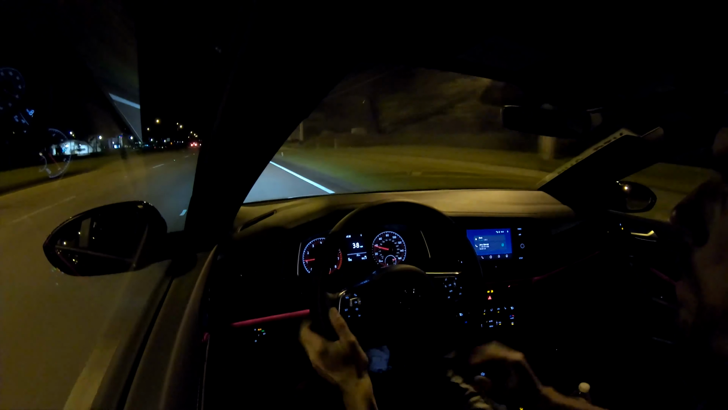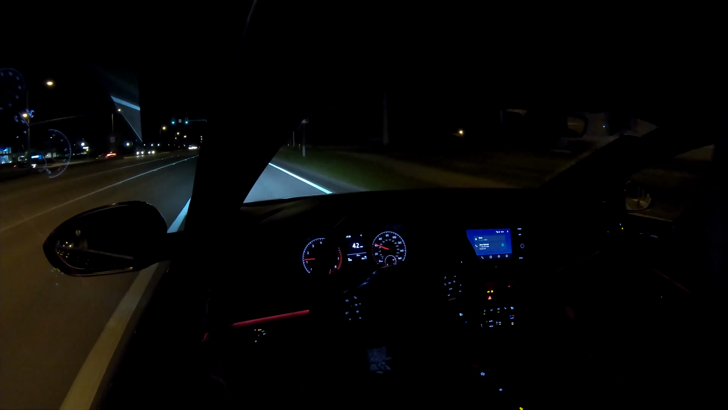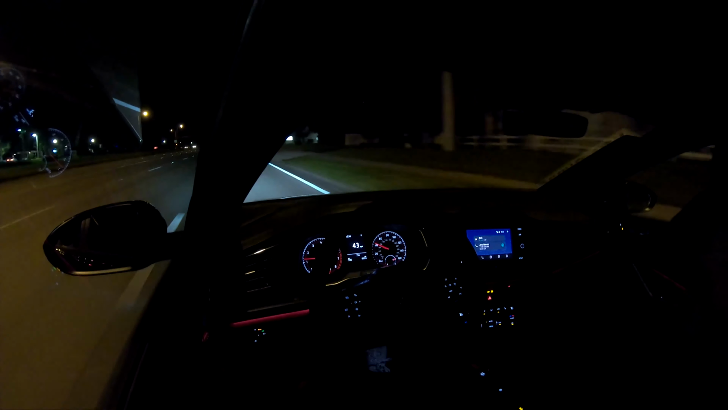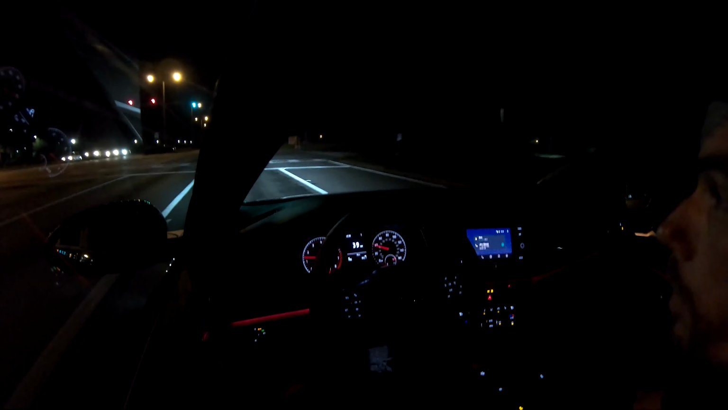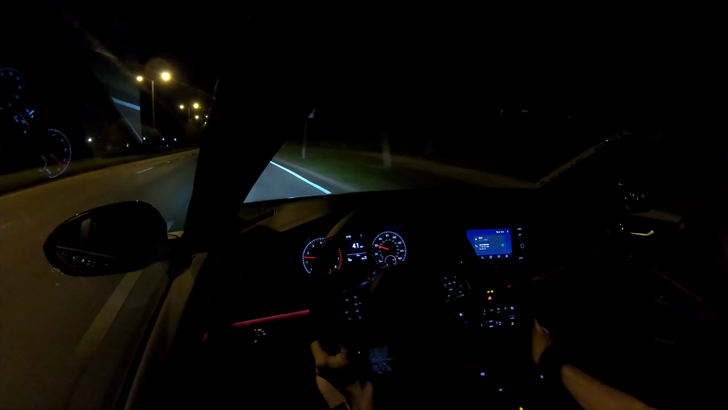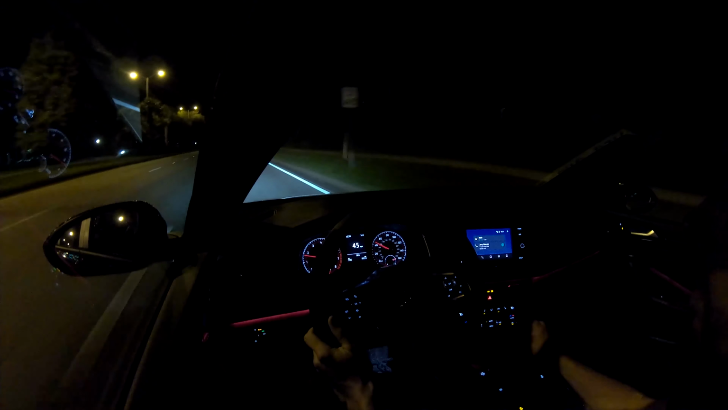But there's quite a bit of turbo lag until you get to around 2,500 RPMs, and then above that, you feel the turbo spool up. So as long as you keep it in the rev range between 2,500 and 3,000, you can feel the turbo. Anything below that, there is quite a bit of turbo lag. I notice it at least. It may not be noticeable to everybody, but at least I notice it. That's maybe, I guess you could say, a drawback of the car, but it's still a very well-performing car.